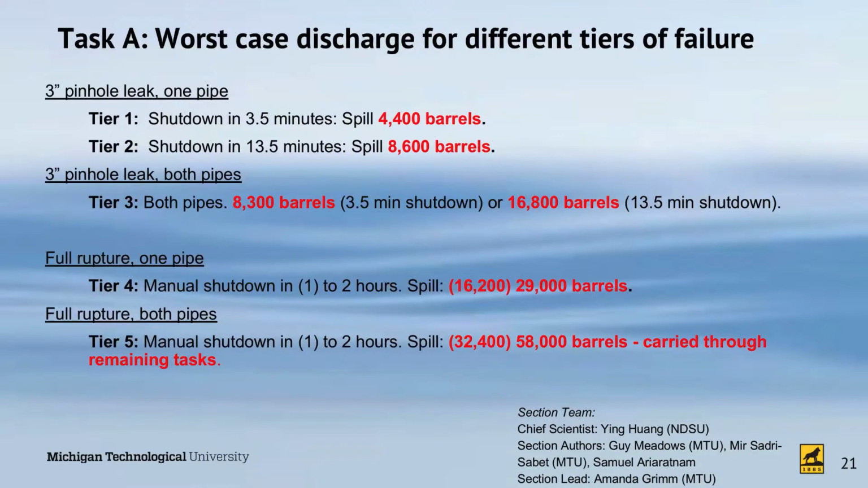Worst case discharge, again, plausible and foreseeable. These could be pinhole leaks, and pinhole leaks, again, are defined in the federal regulations and come primarily from the high velocity rifle shot that went through the Alaska pipeline. So a pinhole leak is something on the order of 3 inches in diameter.